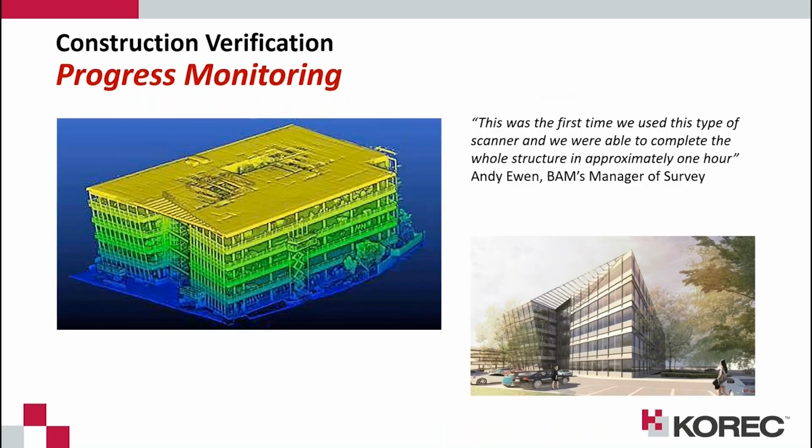I came from a survey background, but from the construction side of things as well. So being able to monitor projects at regular intervals is something that I'm fairly passionate about. The recording of that data as built information, but mainly to make sure that projects are actually on schedule, is absolutely crucial. And we can do this with the REVO RT and the Horizon as well. We can scan as often as we like, so we know exactly what's being done out on site.